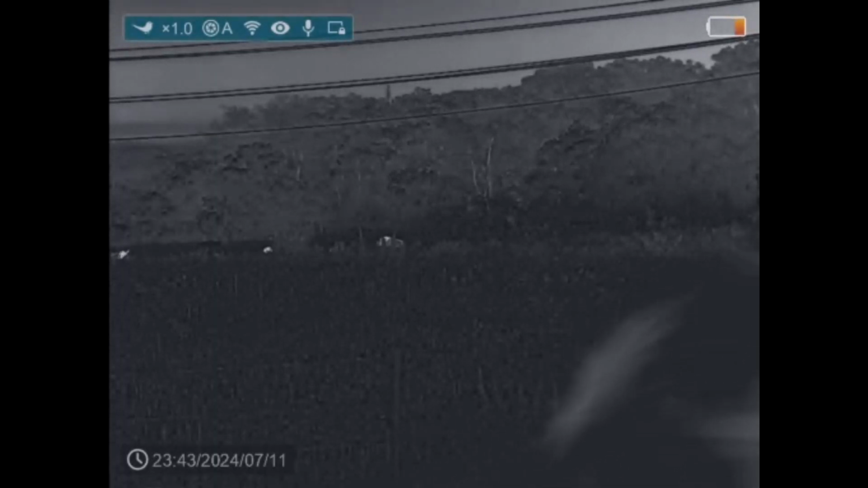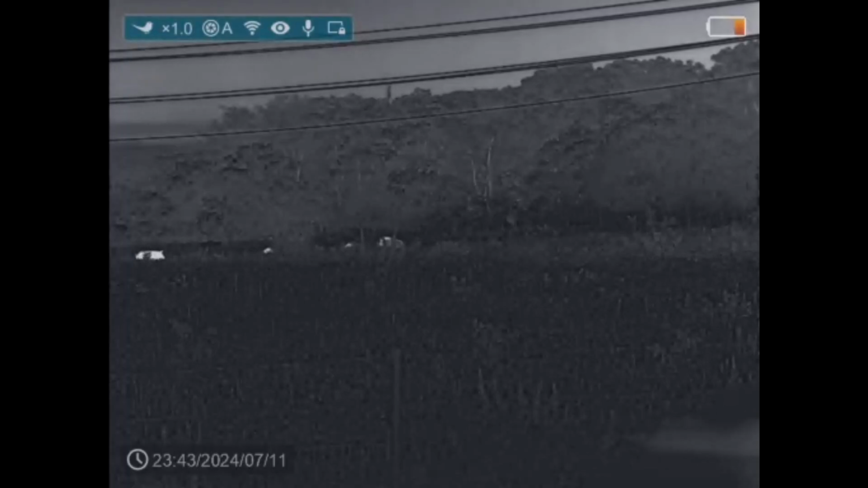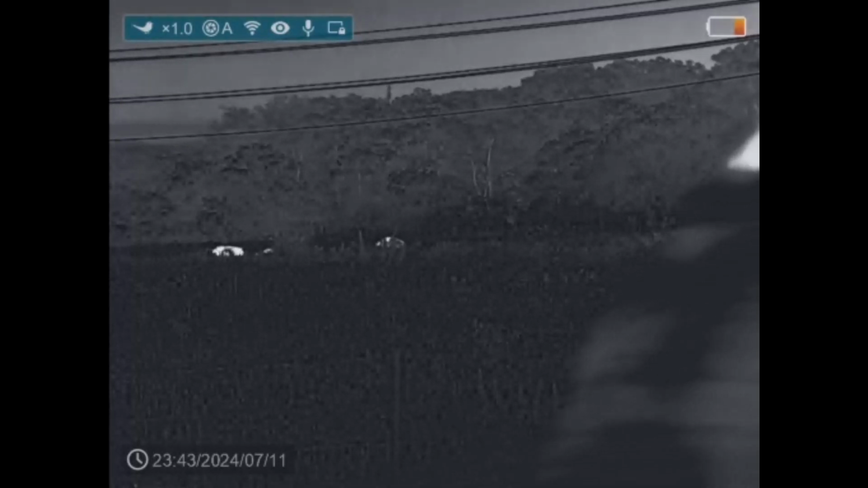As you saw from the weather indicator earlier, the wind is in my favor, so the hogs are not smelling me from where they are. They've got an occluded field of view because of the vegetation, as do I.